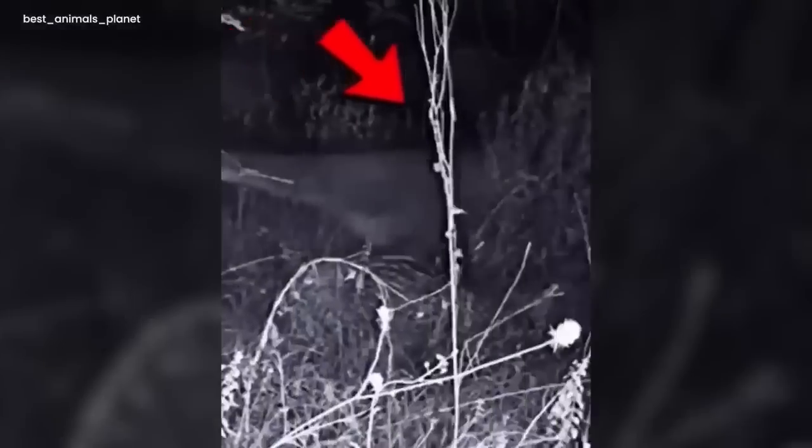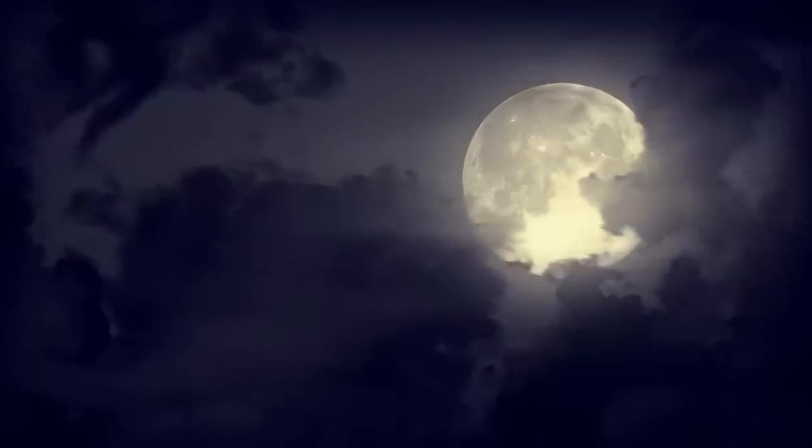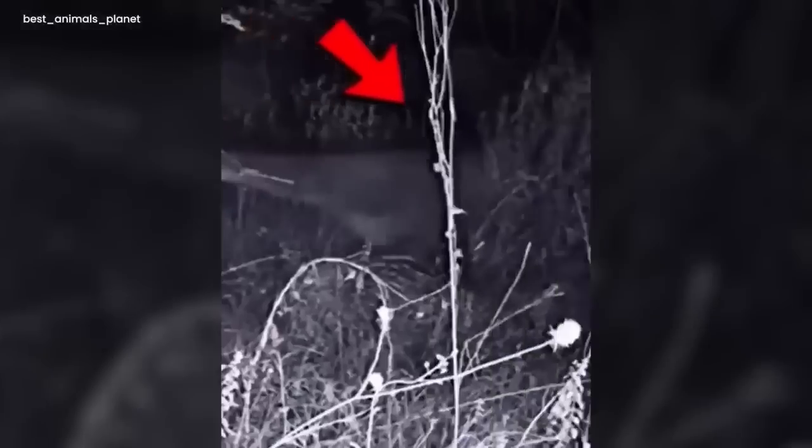Creepy creature. The trail camera captured a glimpse of a creature from the night in the middle of the forest. With an uncanny presence, the creature emerged from the shadows and swiftly disappeared in the darkness again after showing itself in the moonlight for a few seconds.